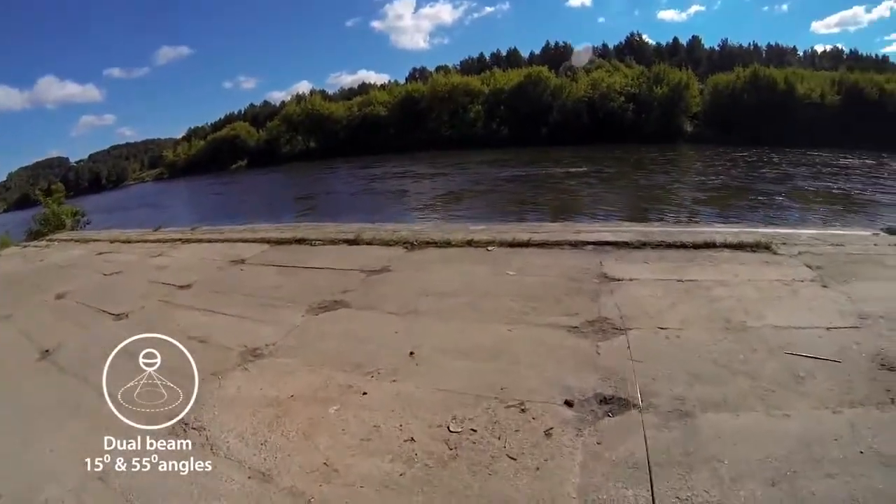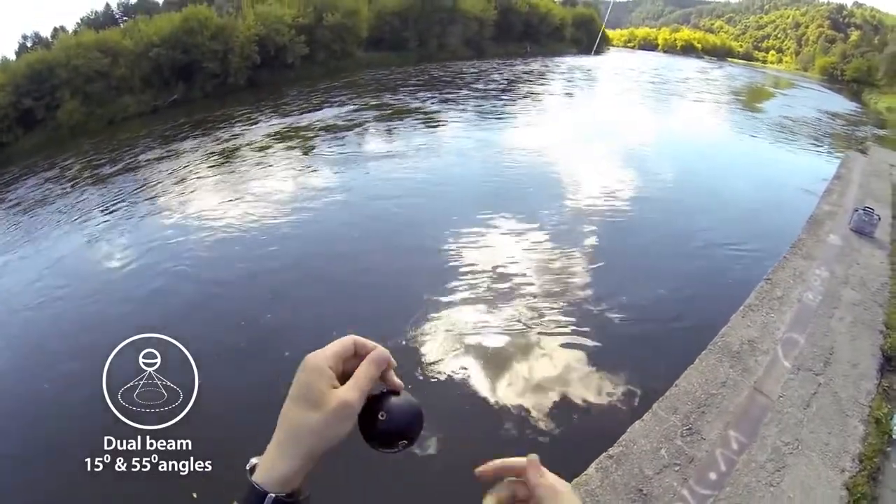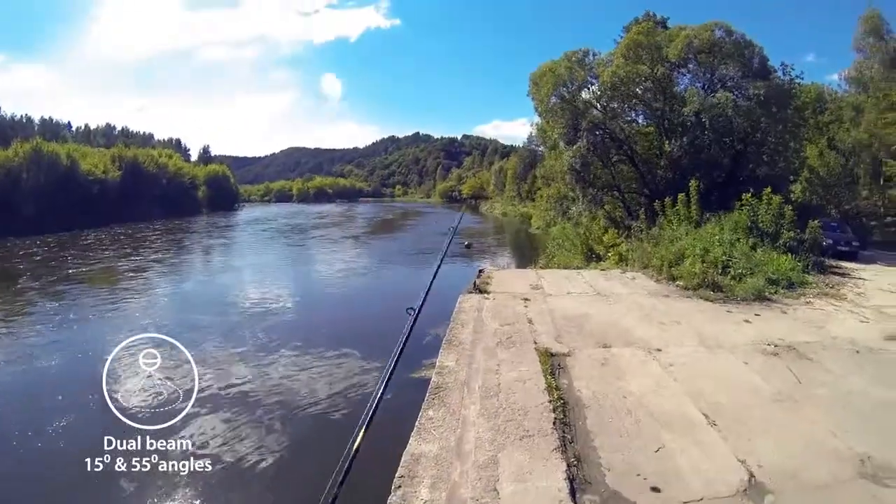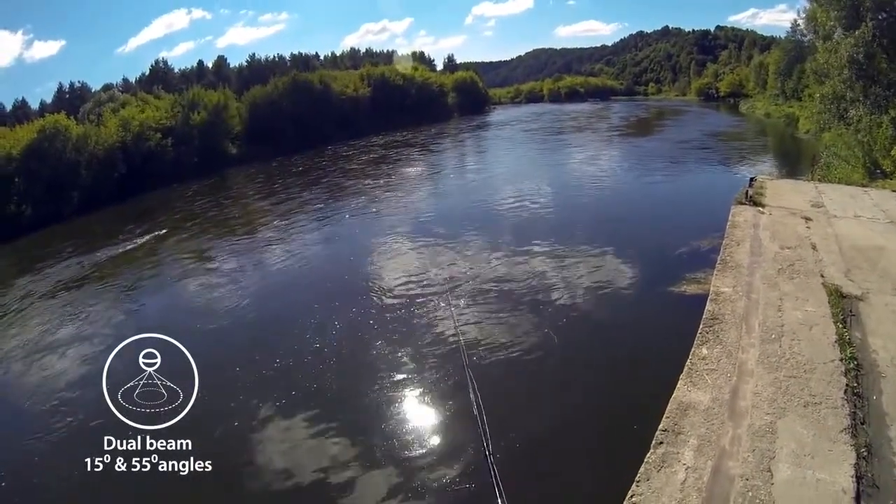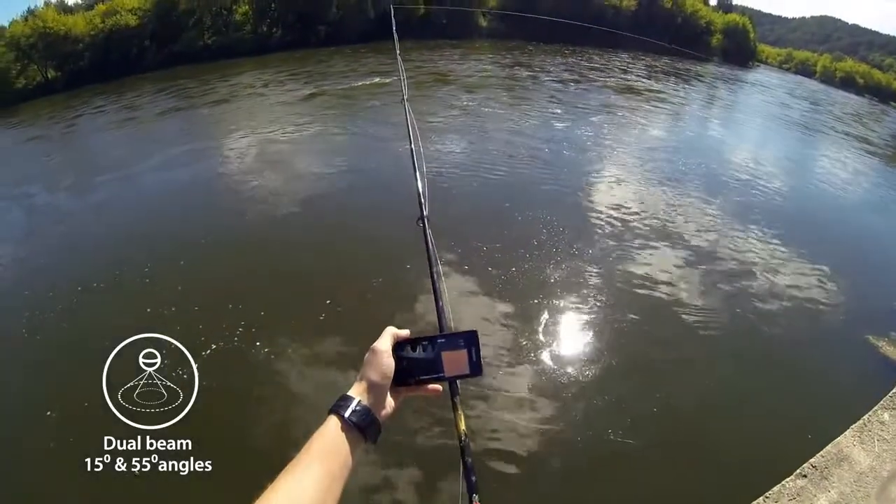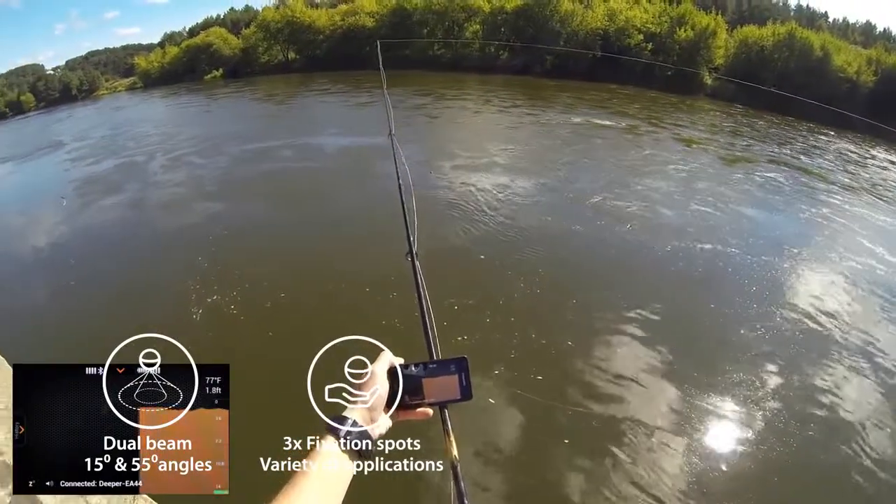A dual beam sonar gives you 2 different angles, 15 degrees and 55 degrees. It's a useful tool when fishing in all kinds of different locations, depths, water conditions, etc. 2 beams combine great detail with a wide coverage area. A precise narrow beam for high accuracy returns of fish, structure, detail, and bottom profile, and a wide beam for an ample search area. 3 metal inserts with an M5 screw for attaching Deeper to mounting accessories ensure a variety of applications.